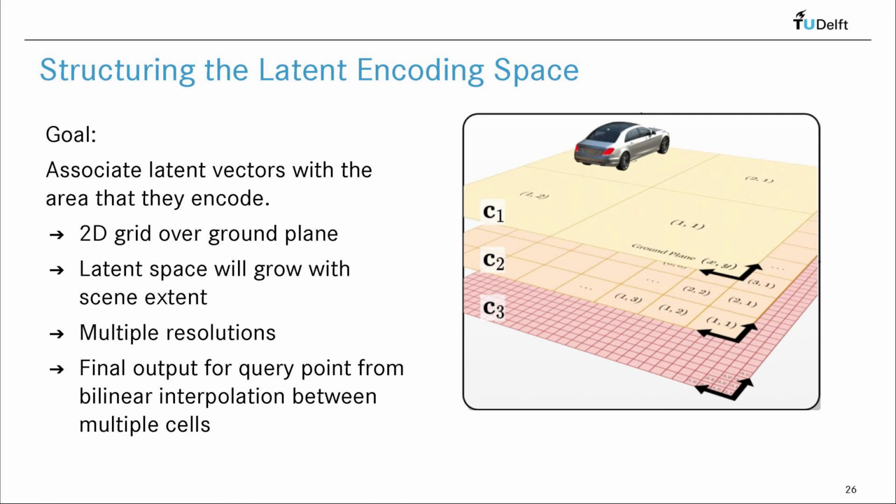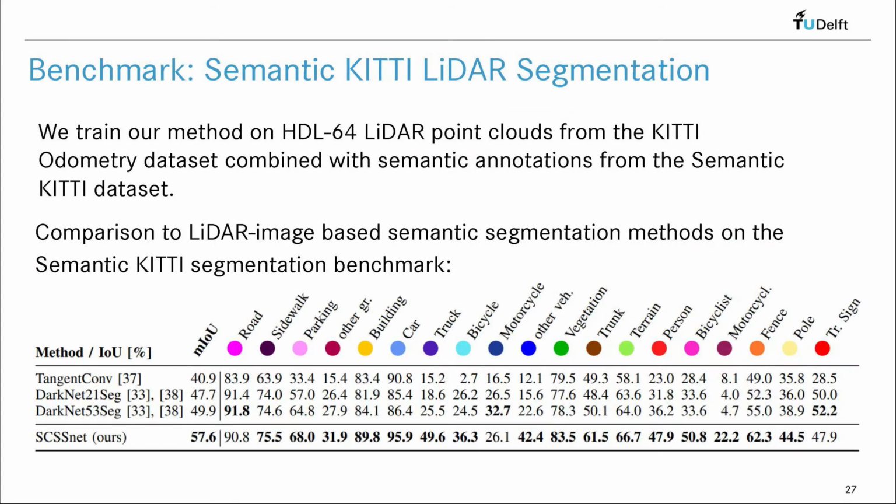Thus, the encoder provides spatial context at multiple resolutions, in our case 3 resolutions, as depicted in the figure. To classify a query point, neighboring latent vectors are used, and the class predictions are weighted by a bilinear interpolation scheme.